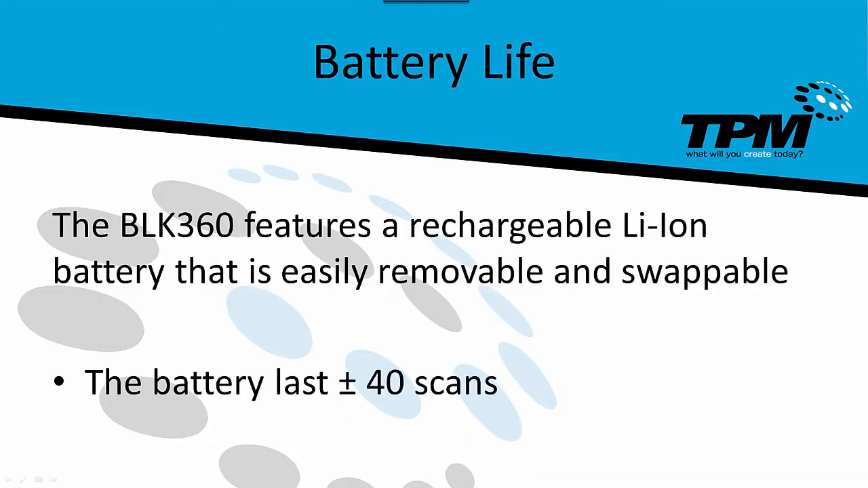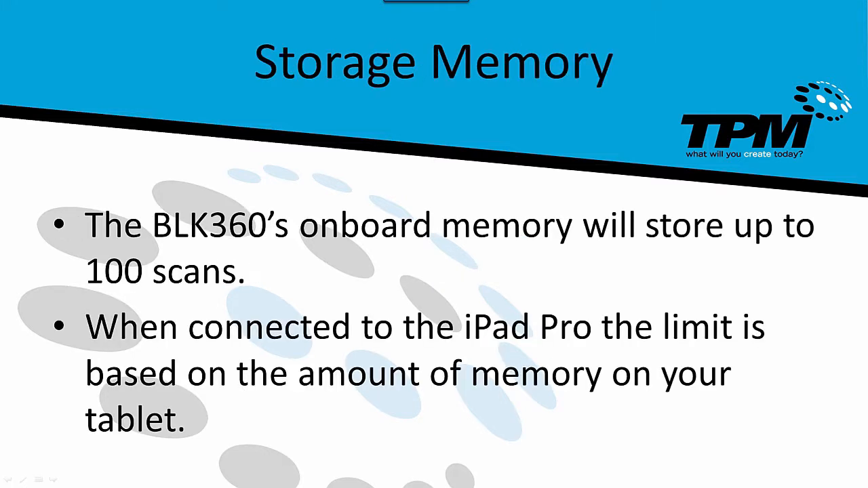The BLK features a rechargeable lithium-ion battery that is easily removable and swappable. The battery lasts approximately 40 scans. The BLK's onboard memory will store up to 100 scans. But when it's connected to the iPad Pro, the limit is based on the amount of memory on your tablet.